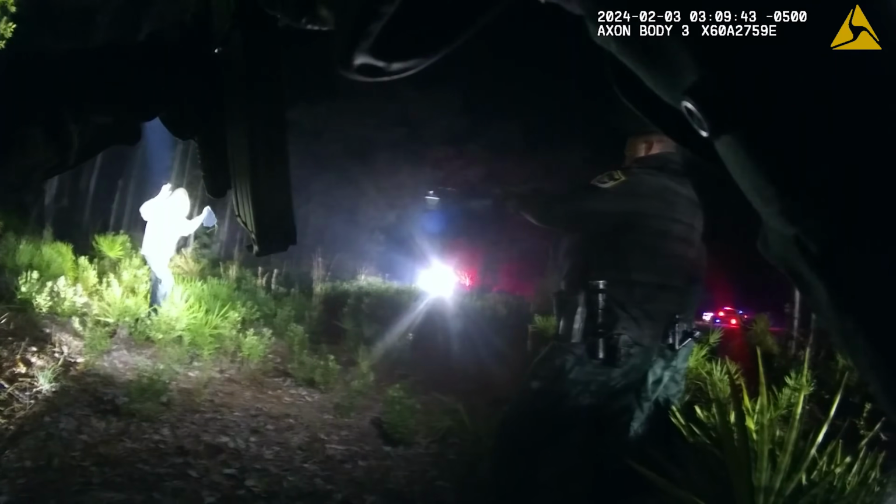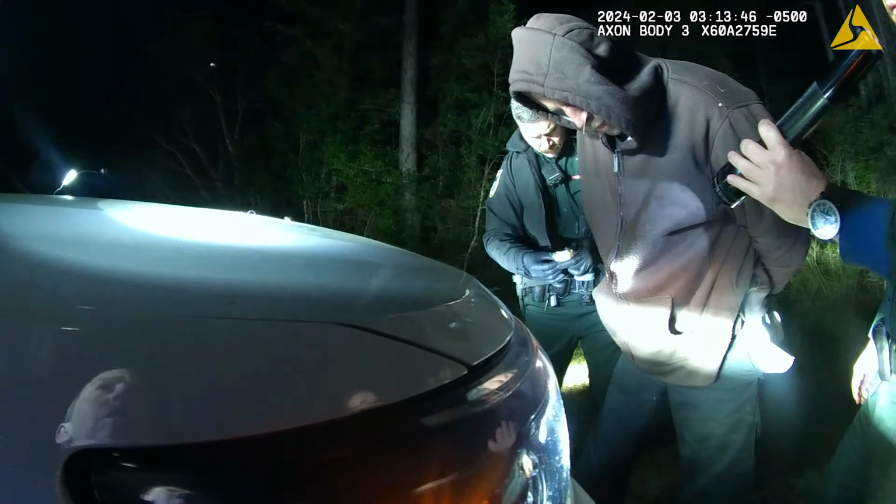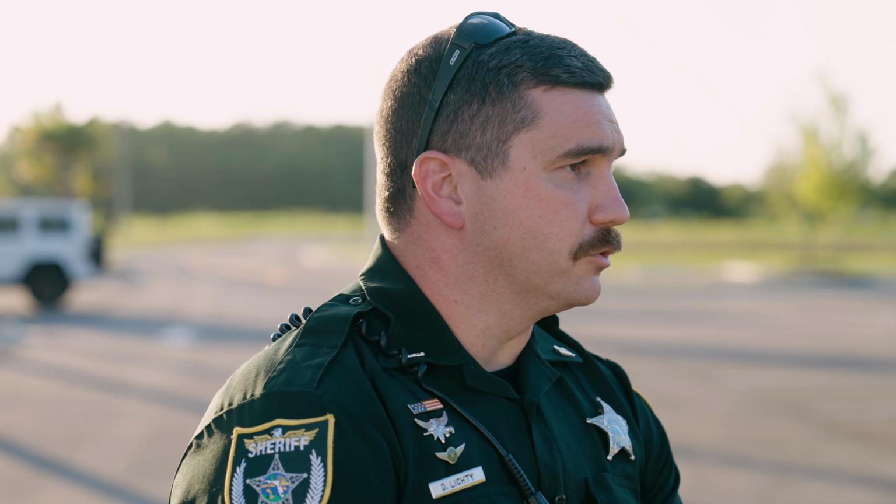Turn around. The drone provides us with a level of safety and security that we're not walking into a situation blindly. We have eyes, and we know where the subject is at, and we know where we need to be looking and where we can disregard to an extent. And that really provides a level of safety that is paramount in law enforcement.